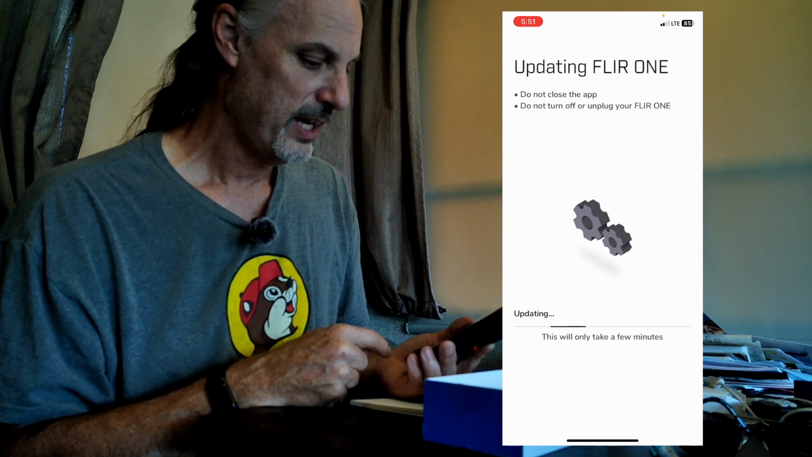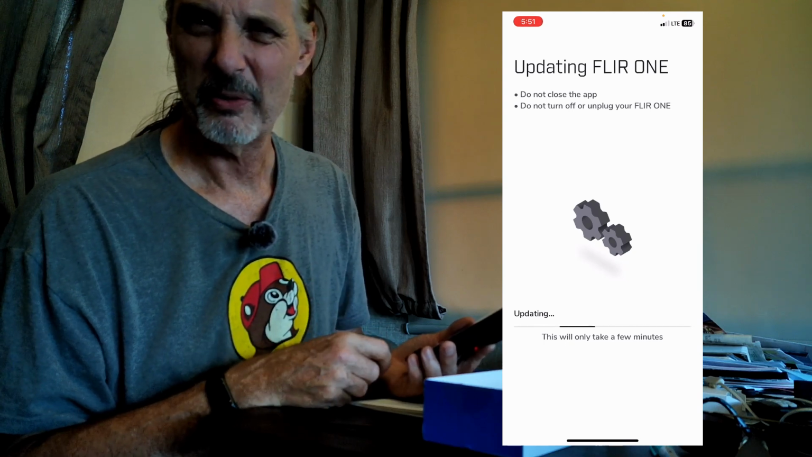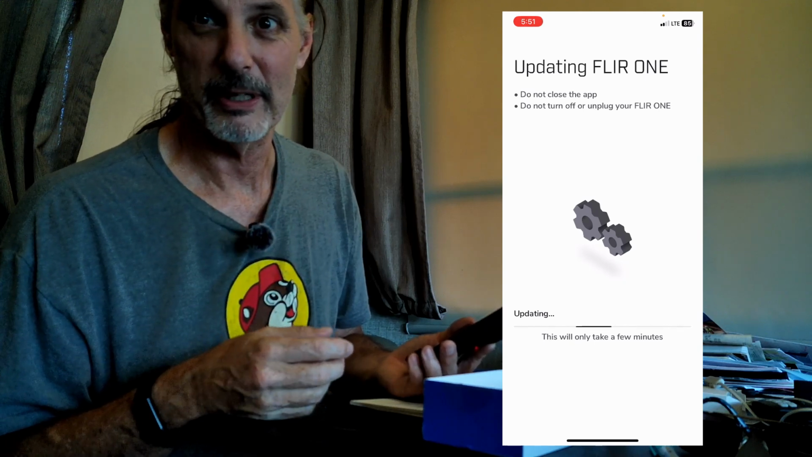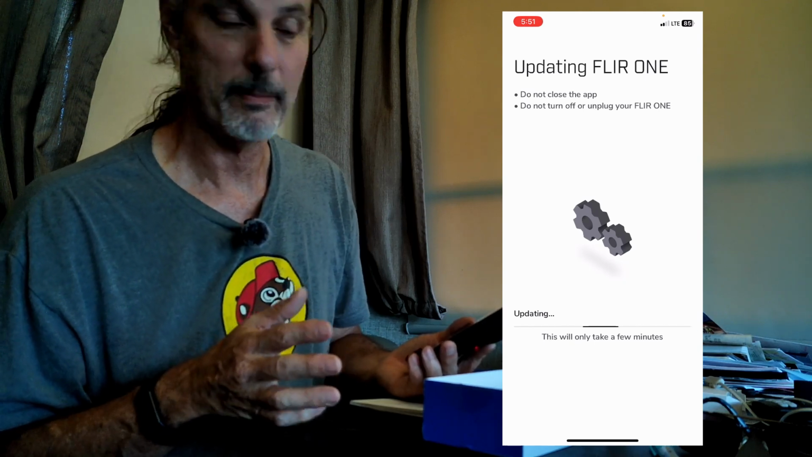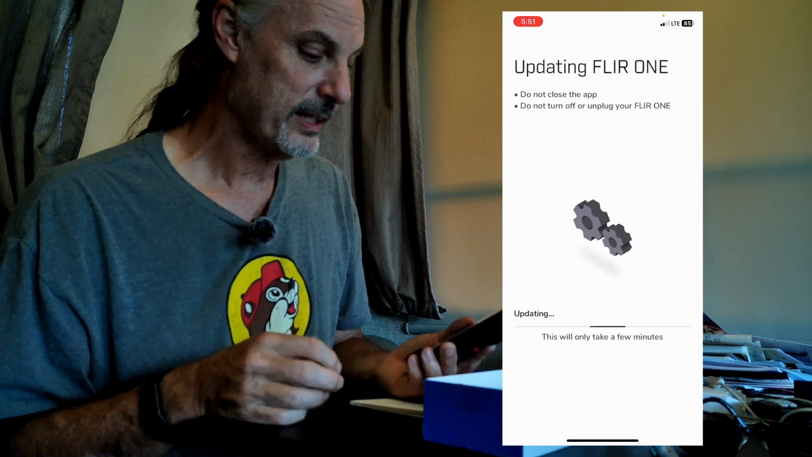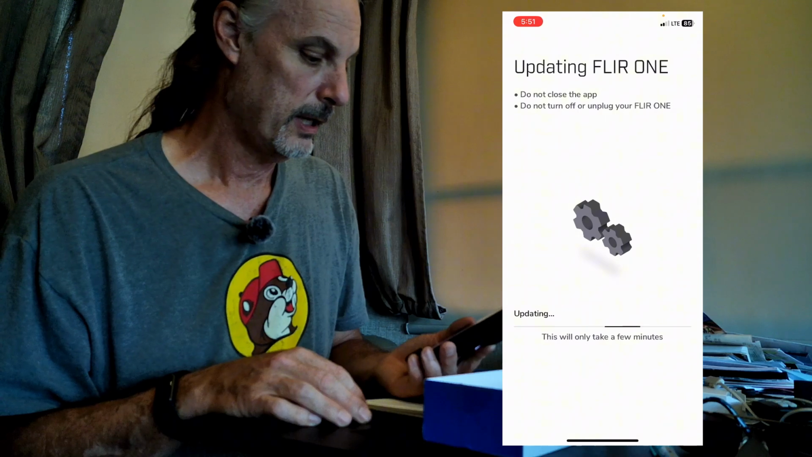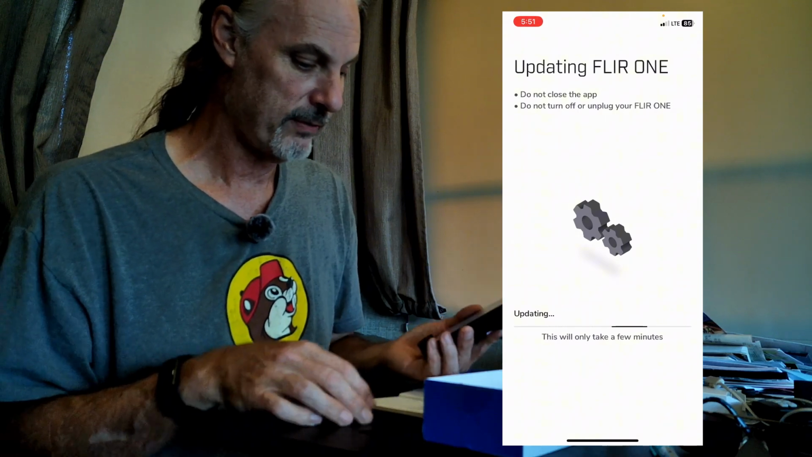The only thing that's taking longer here is the update, which is taking longer than the actual installation itself. The app downloaded just like a standard iPhone app. I clicked on it, said yes, authorize it, and it went boom, downloaded, and was there on my desktop. I didn't launch it or anything at that point. I particularly like that it doesn't ask me to sign in with all kinds of things they don't really have any business having or knowing.